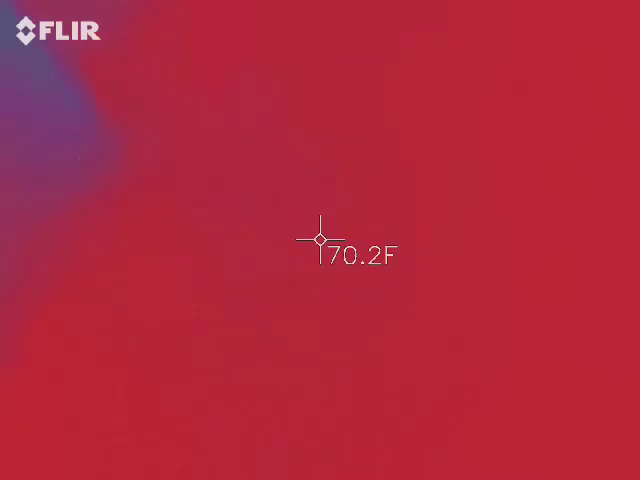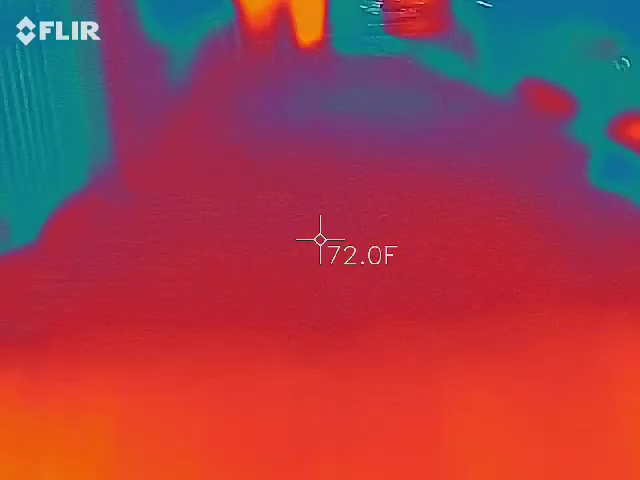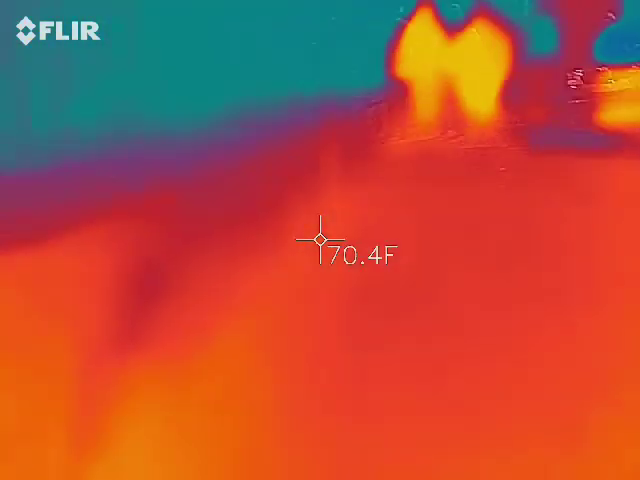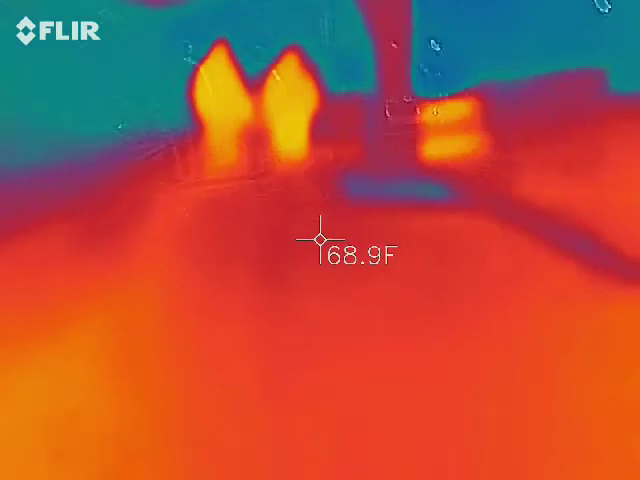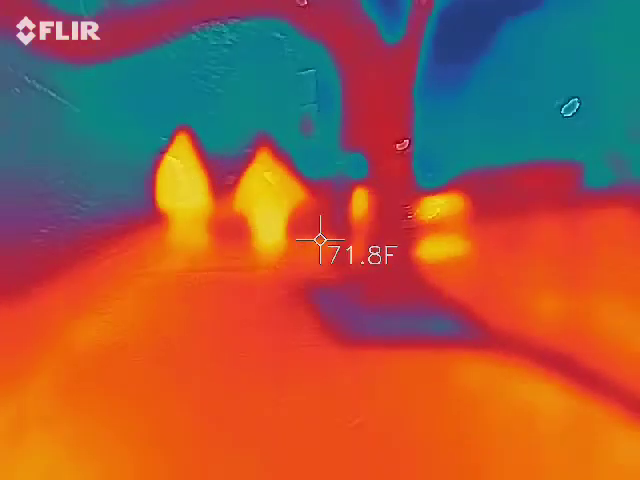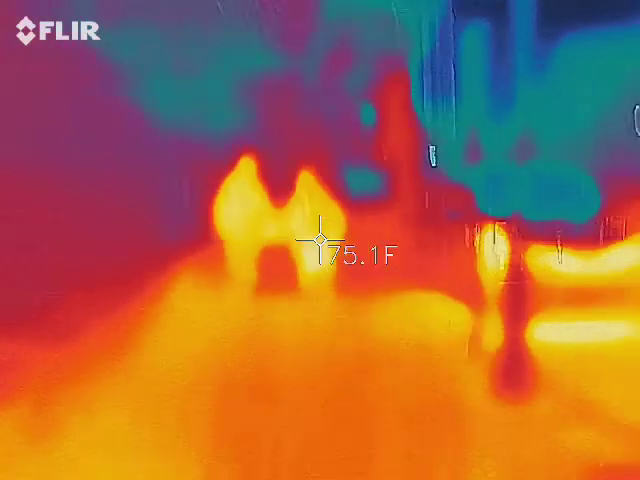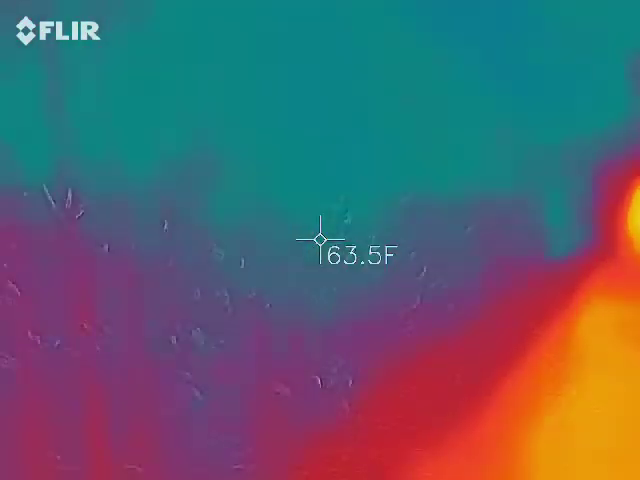Very popular area where all the tours like to go, so I'll explain why. Kind of wait for these folks to go along. It's also the noisiest area because of all the bars. Right, so that's a souvenir. So I like to stop here by the tree.